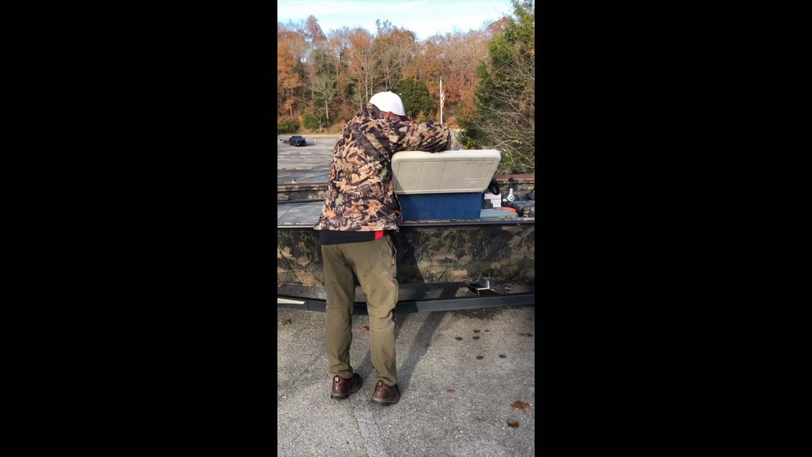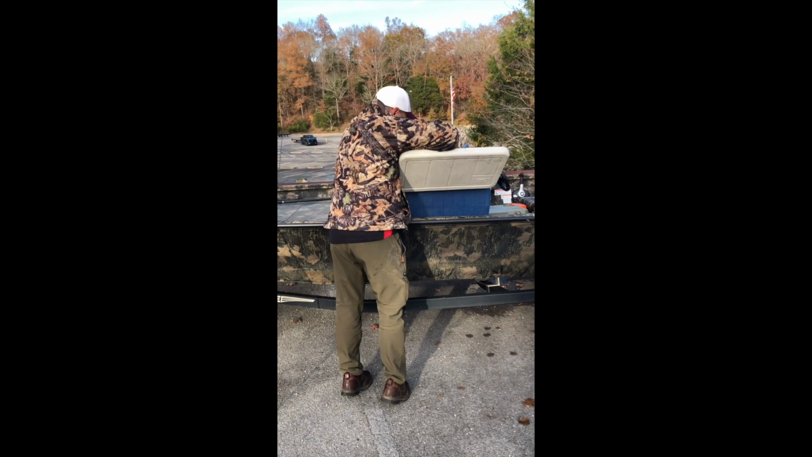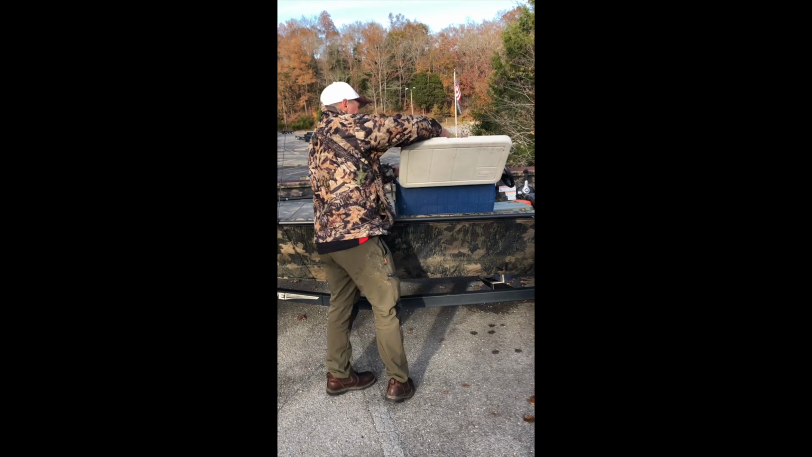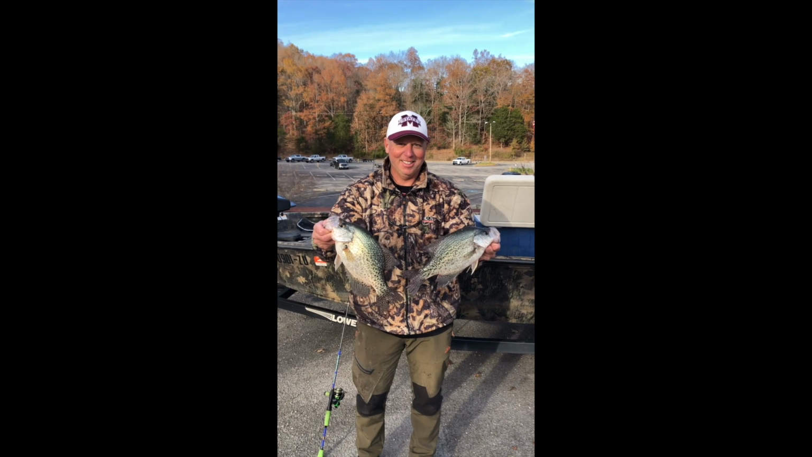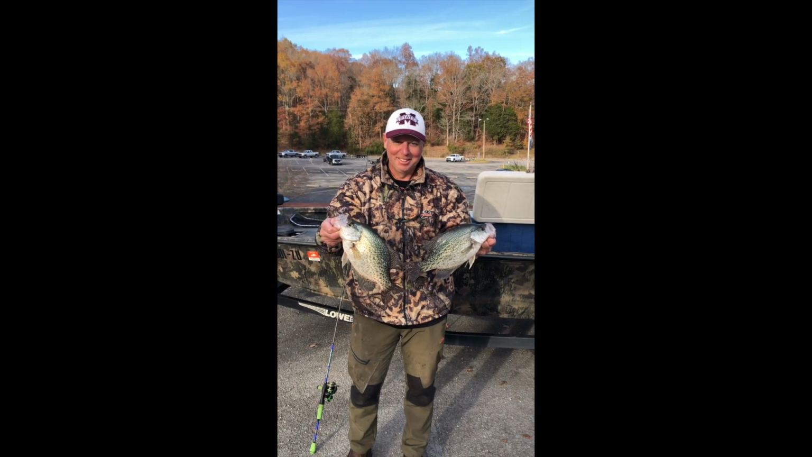And we easily averaged over a pound on our limit. We caught several more, but I mean, there's a couple slabs right there. A couple good fish. So, incredible. We had a big time. We can't wait to go back. What a great day.